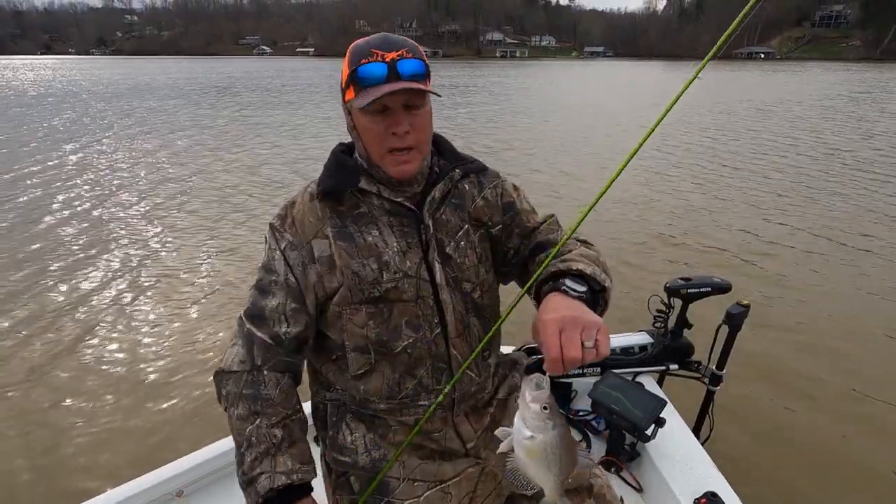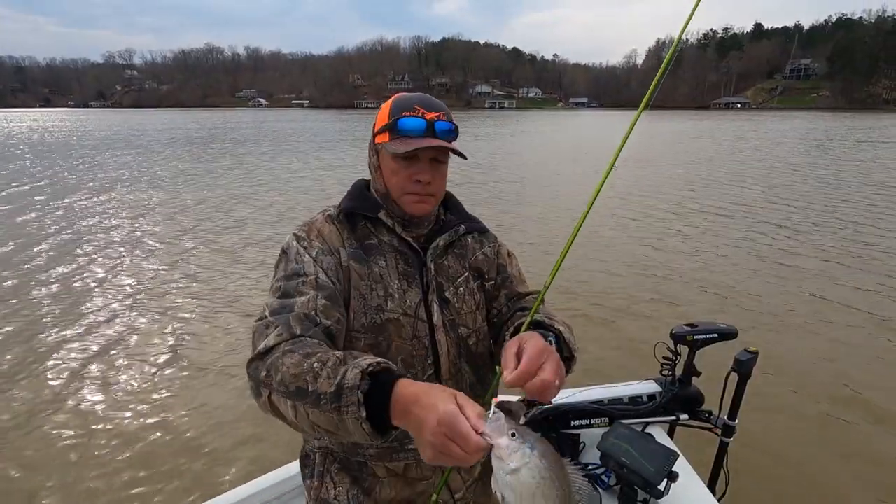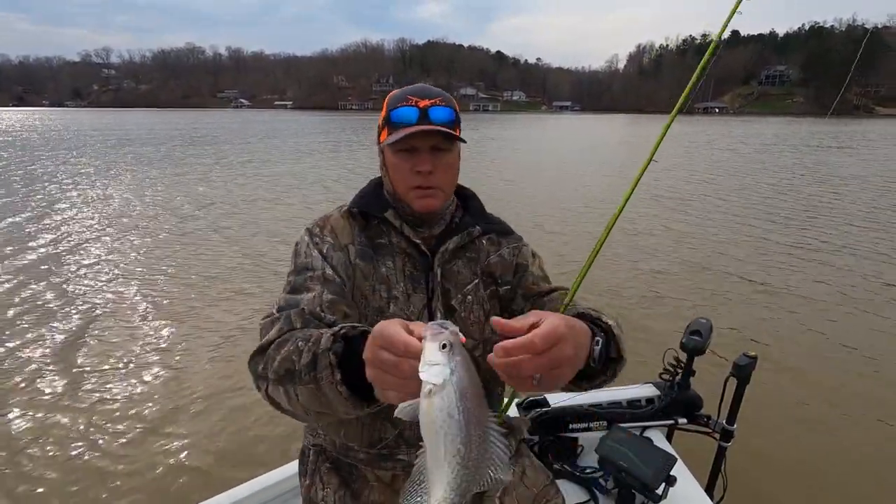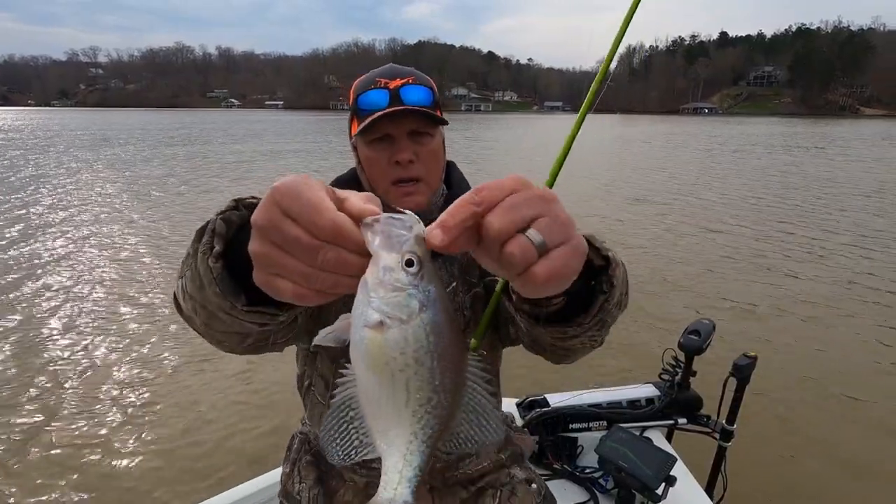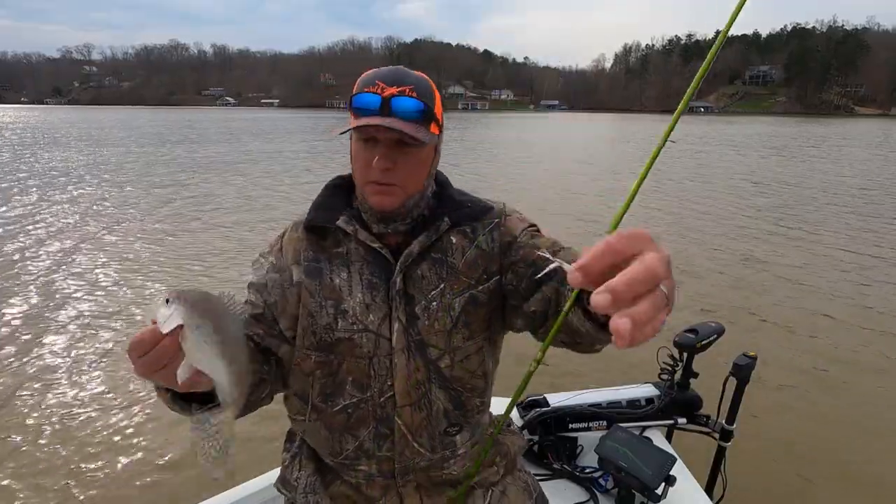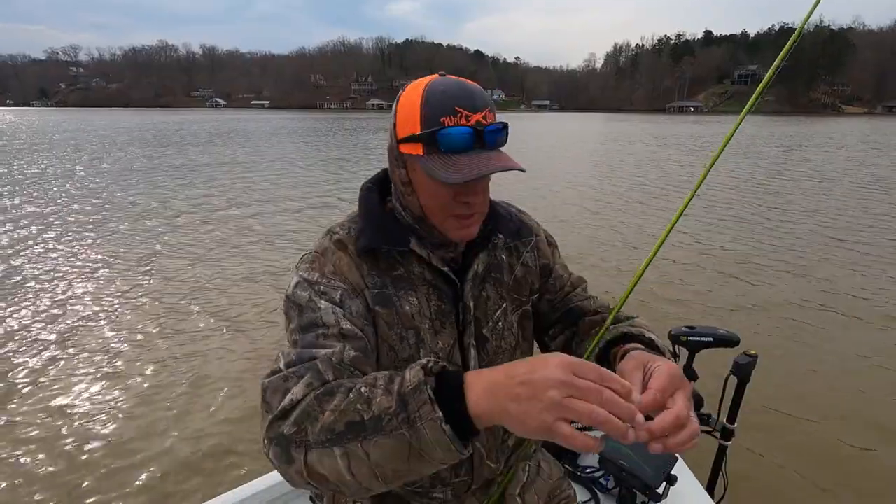All right, not a bad crappie. Boom, another good crappie. Hit a pink white hair jig. Boom. You see on the bottom. Let me put this fish back. That's a pretty fish. Good eating size crappie.